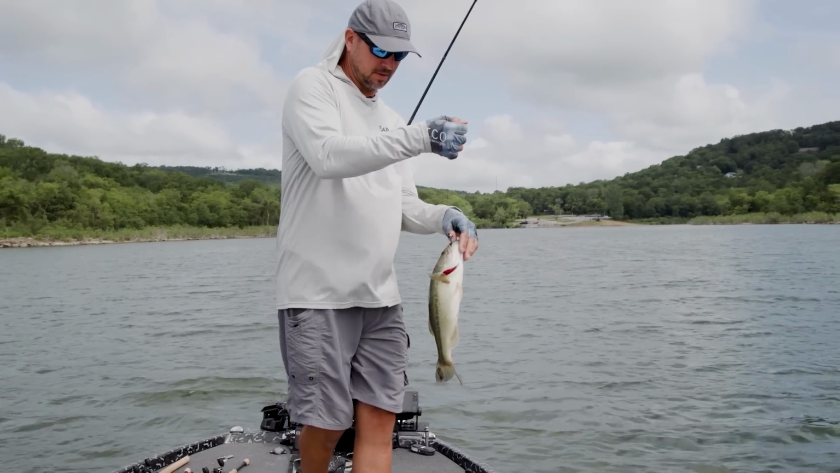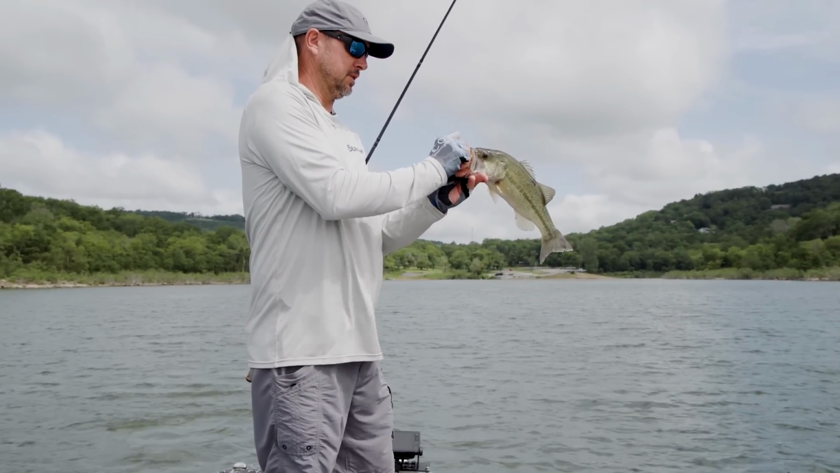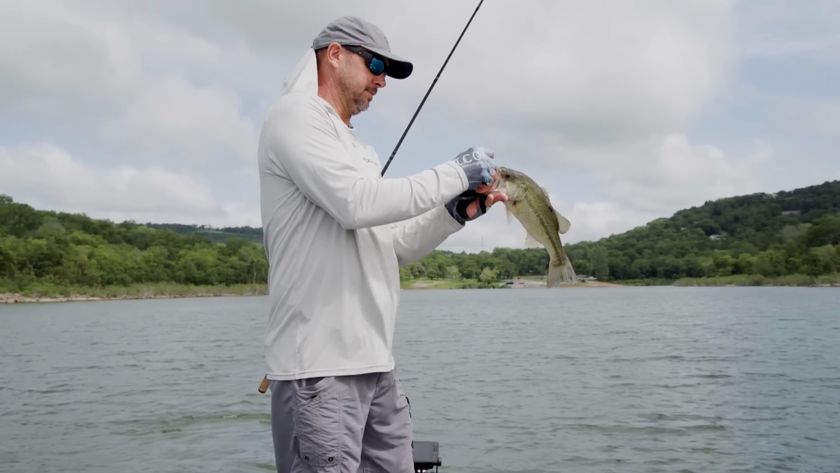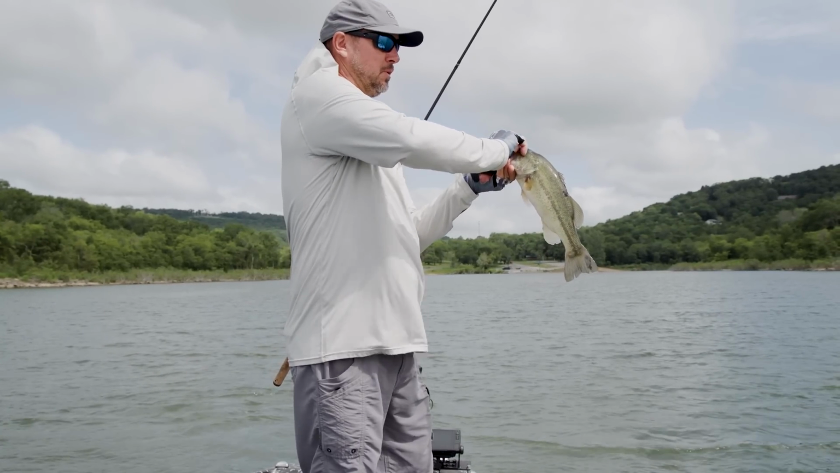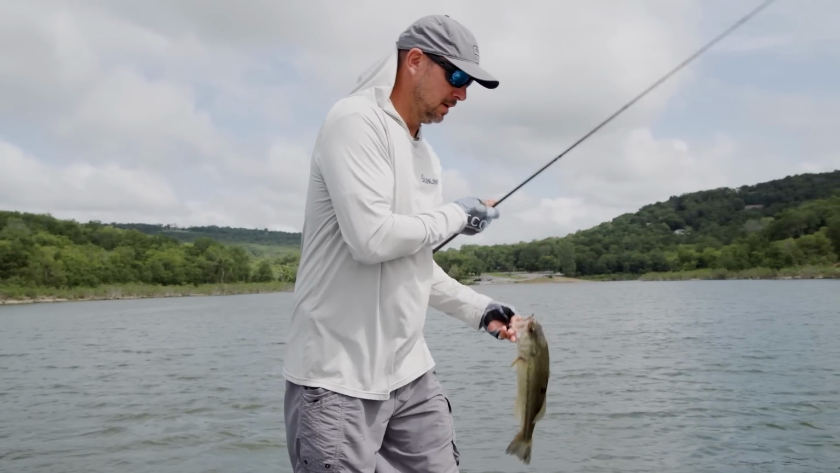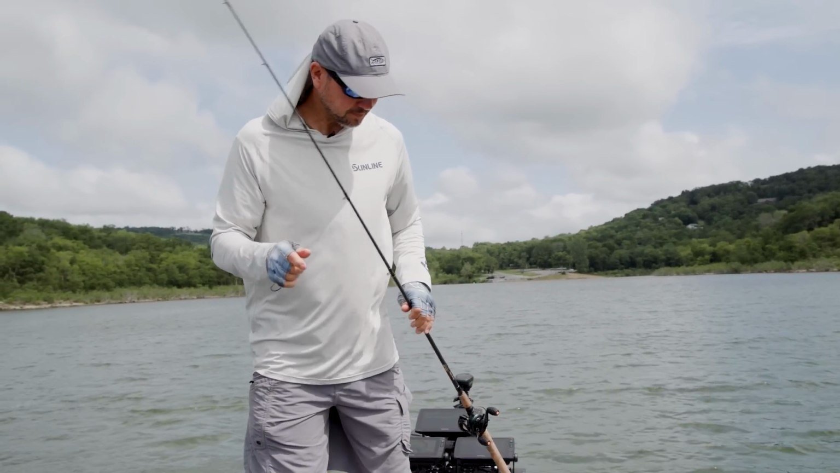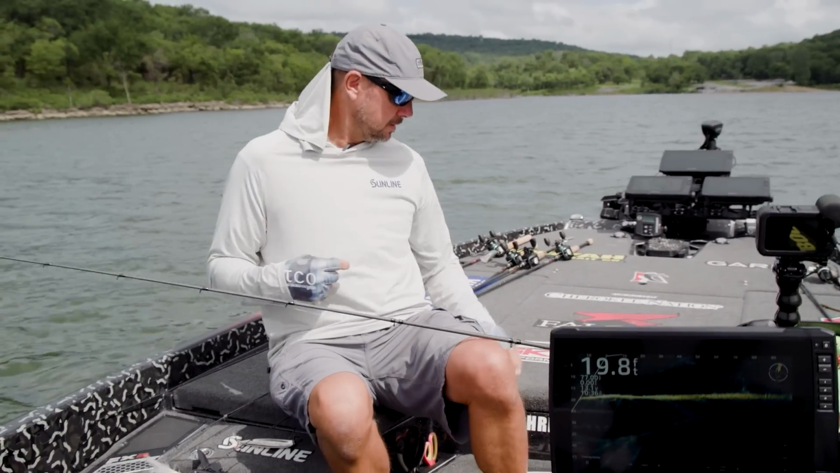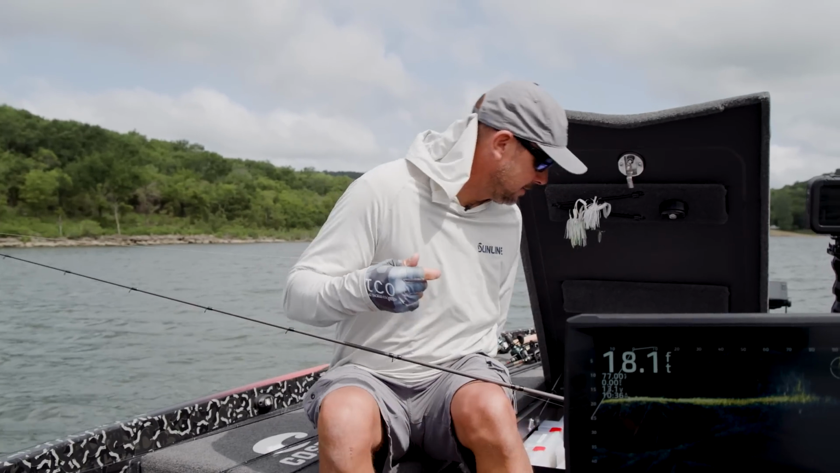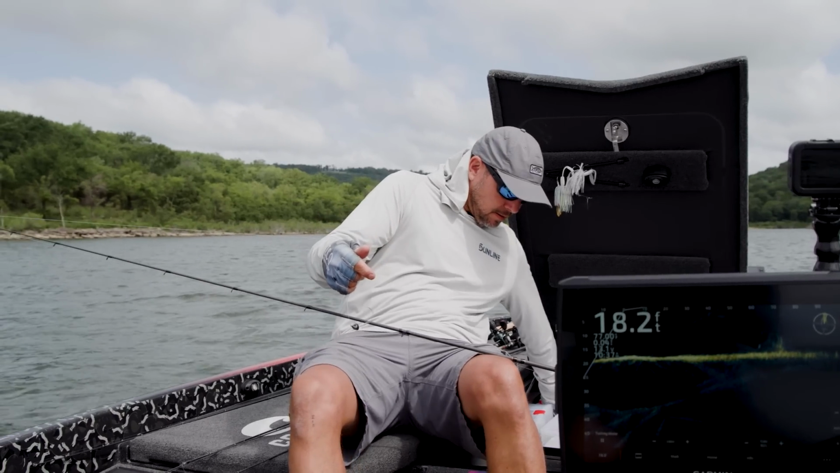Tricked him, he just shook my worm off. So that's typical of fishing in the summertime, really a lot in the summer. I pull up there, I make a cast with a swim bait, and I catch one, but they all see my bait, and I make another cast with a worm and get a bite. That's why I think you see so many rods on the front of the deck.